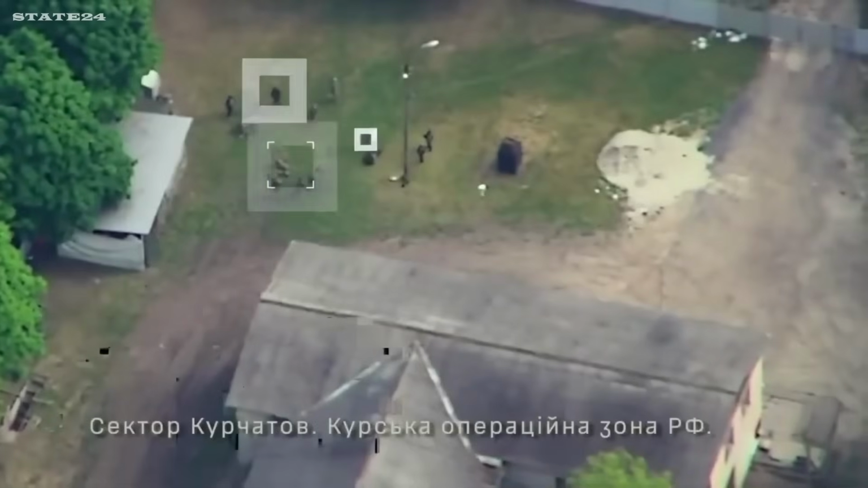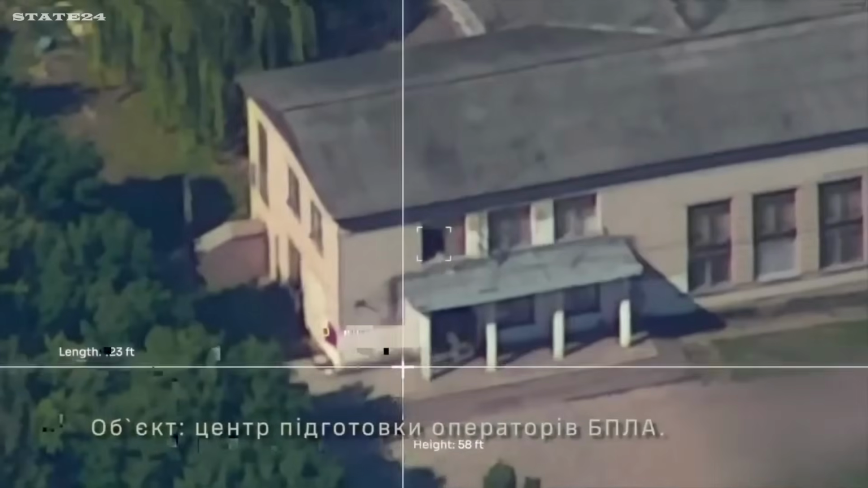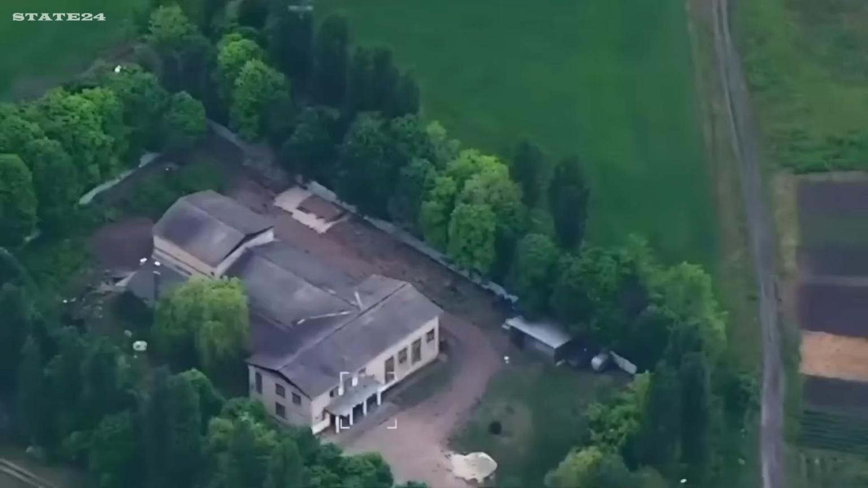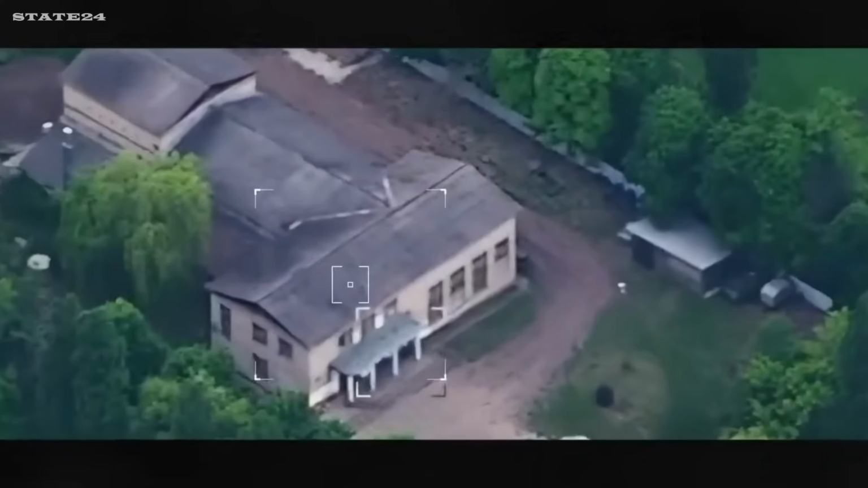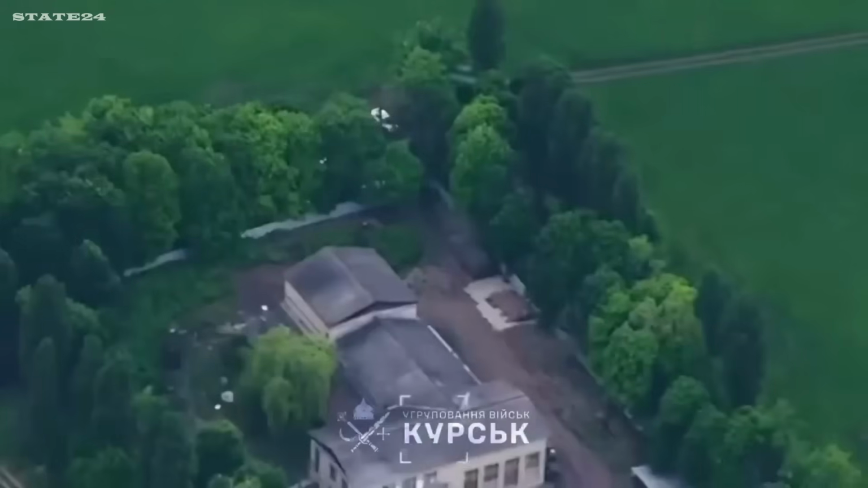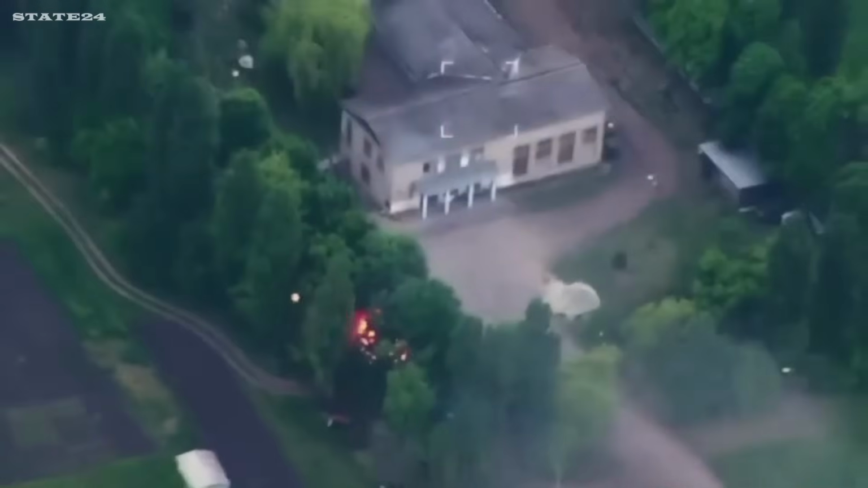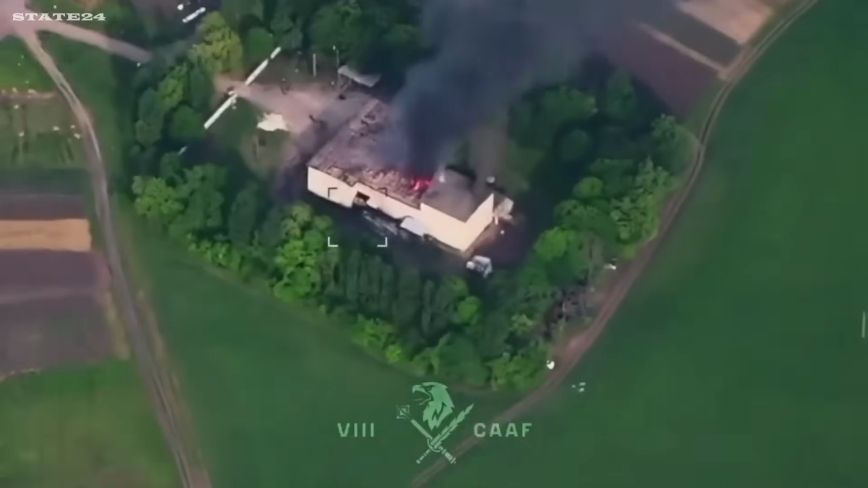Kursk Oblast. Ukrainian reconnaissance drones notice unusual activity. Soldiers gathering at one location. Closer inspection reveals what it actually is. A Russian military UAV training school. Ukraine's 8th Army Corps responds with a direct strike. Direct hit. A facility training the next wave of Russian drone operators, gone before it could finish the job.